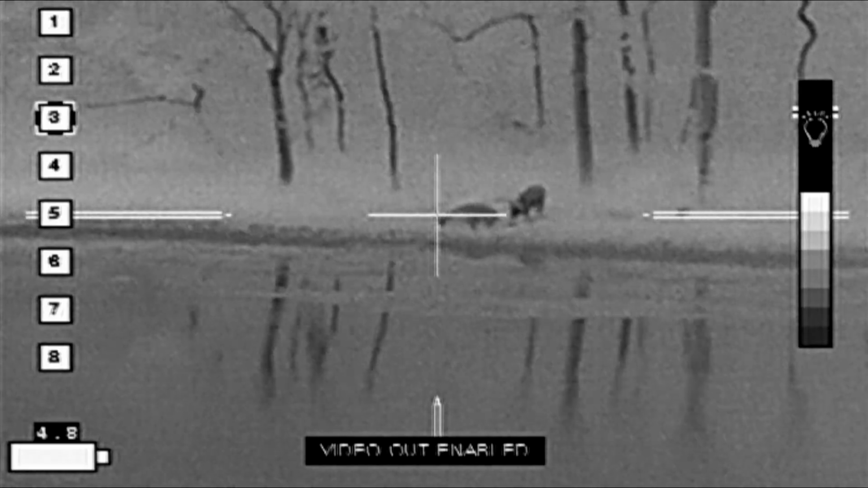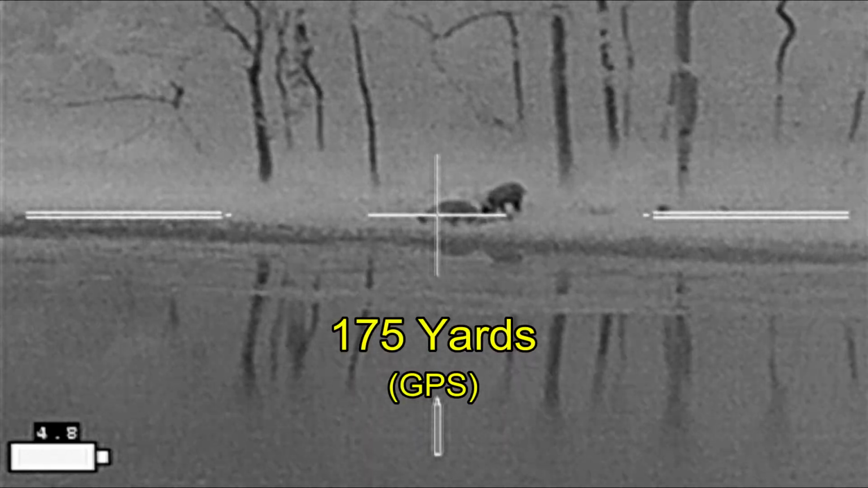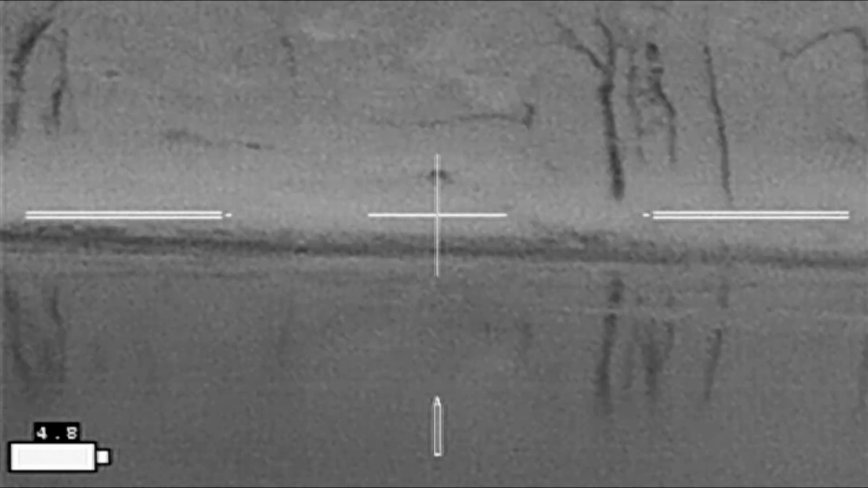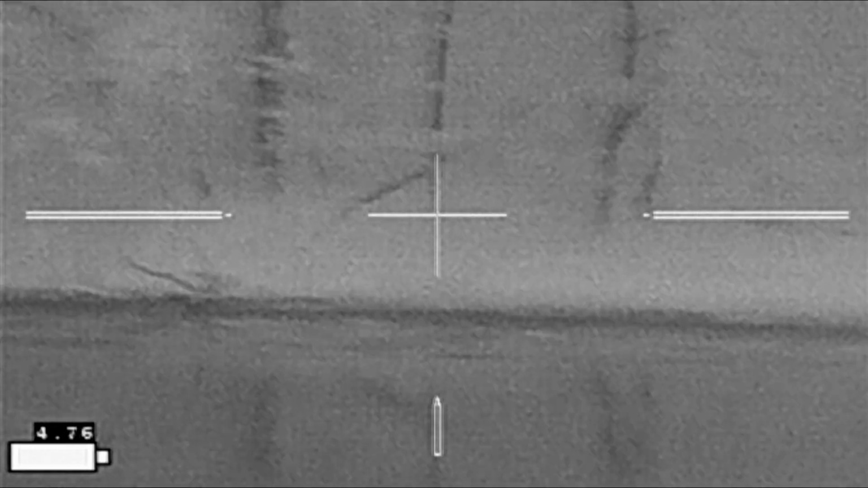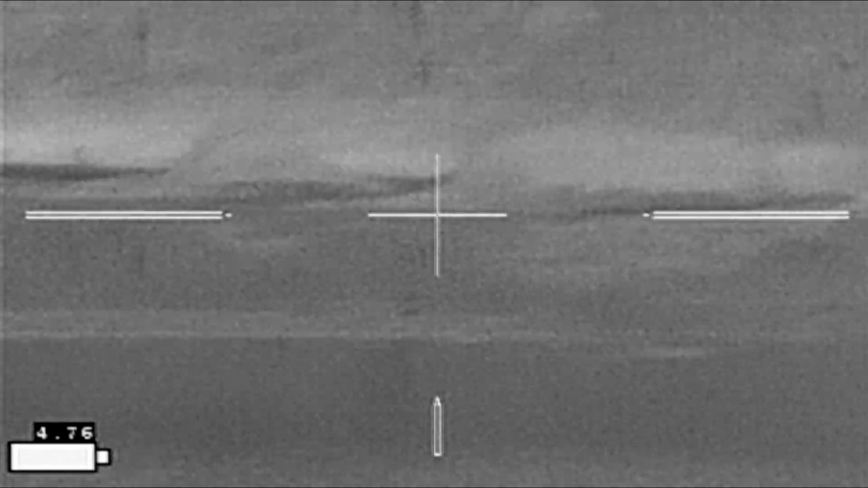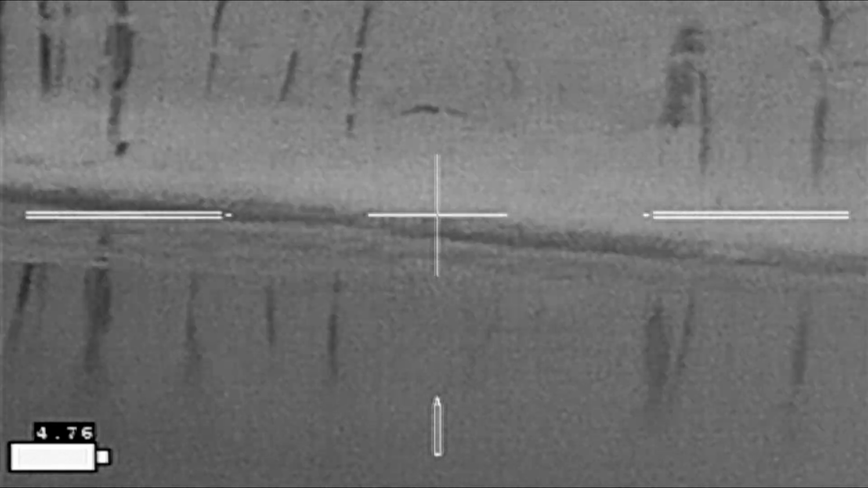So I got out of the truck, got set up on my sticks. The shot connected. Sounds like it was a low shot, probably a bone shot, so that's going to be an upper leg shot. Unfortunately, that hog made it deep into the woods and I was not able to find her. Hopefully I will come across her again in the near future.